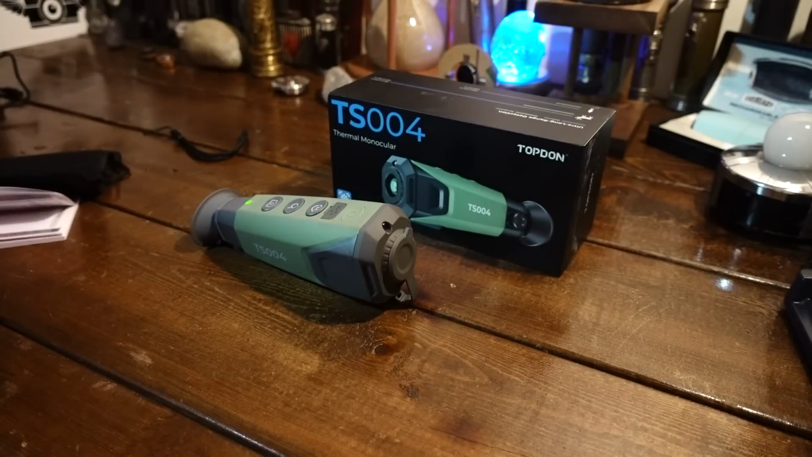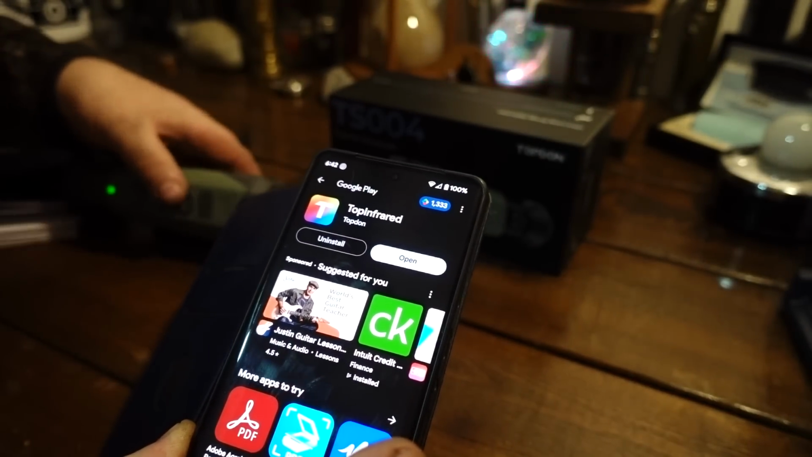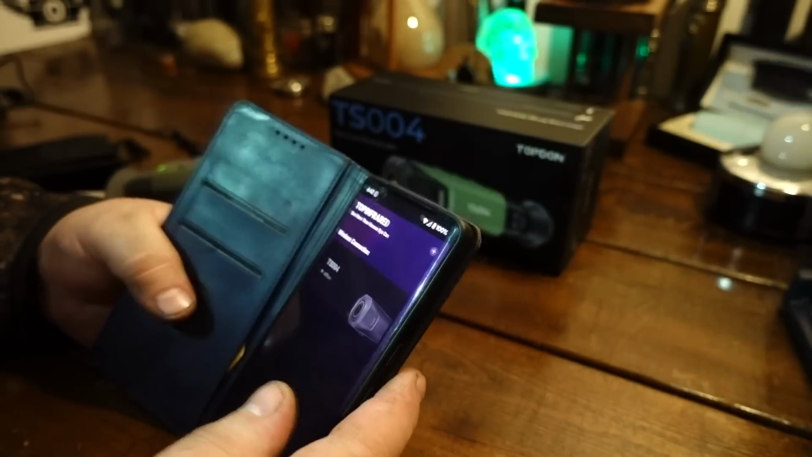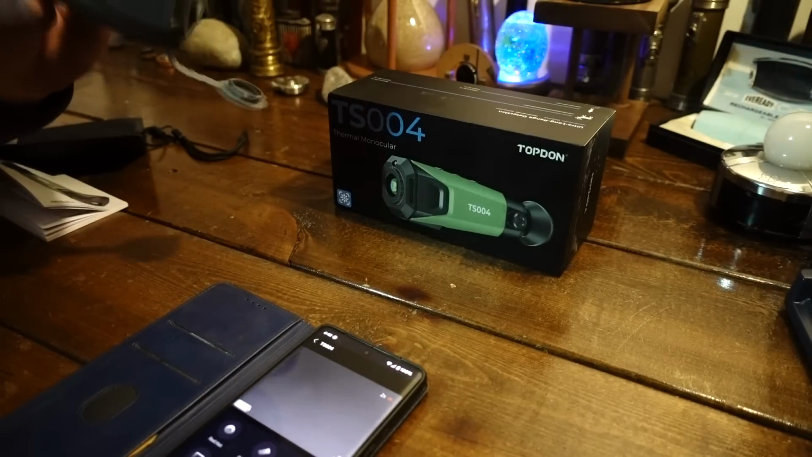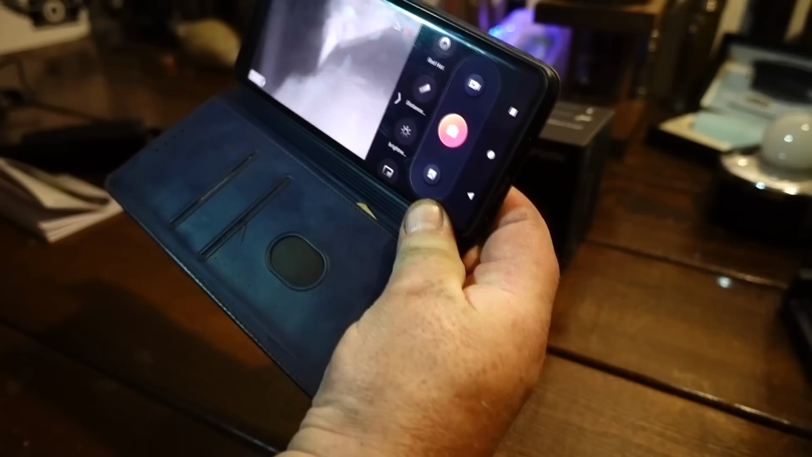I'm going to cut right into the app and show you. I think it's just called Top Infrared. You can download that on Google Play, or you can scan it with your phone. I was disconnected too long. You get the app, and it hooks up quick. You don't have to hook to the Wi-Fi or anything. I don't know if I'll be able to hold the phone and show you this. Focus in on a mirror behind me. That's red hot.